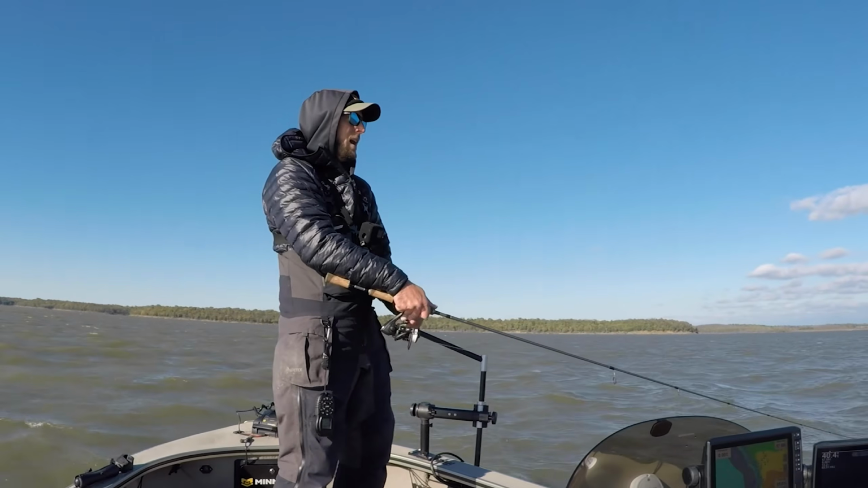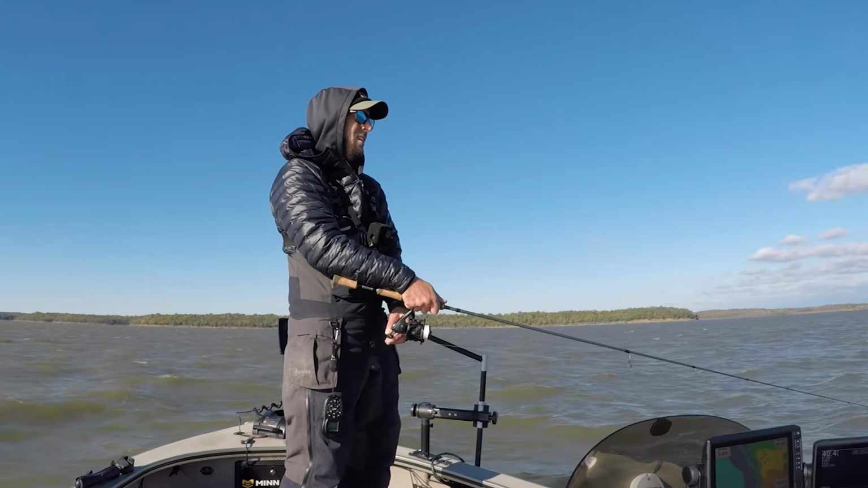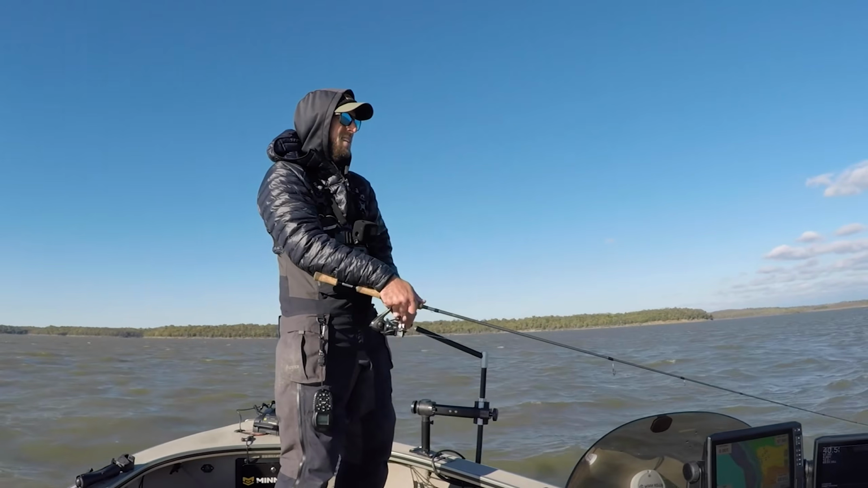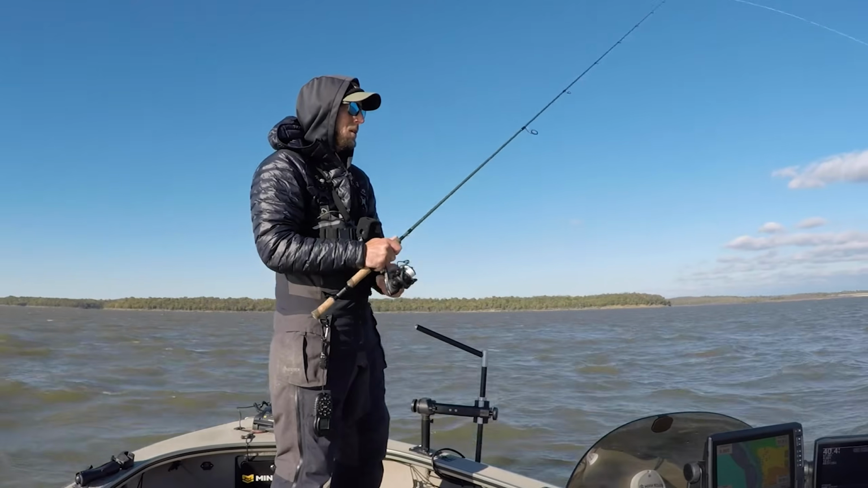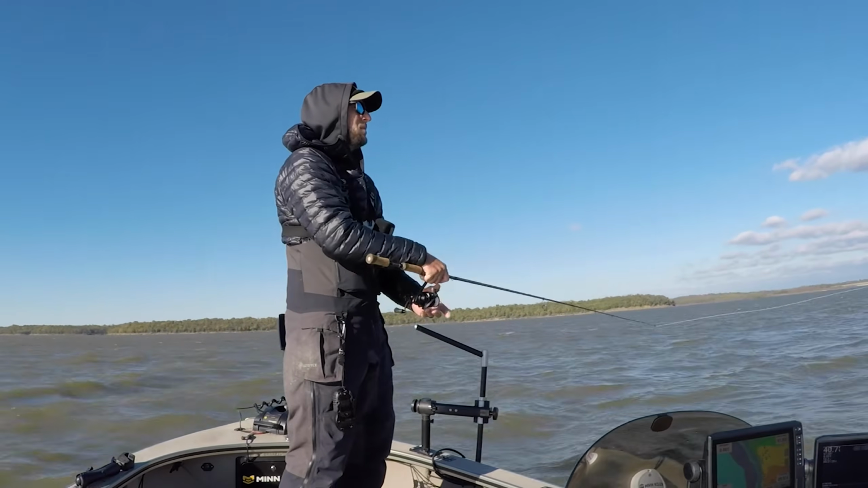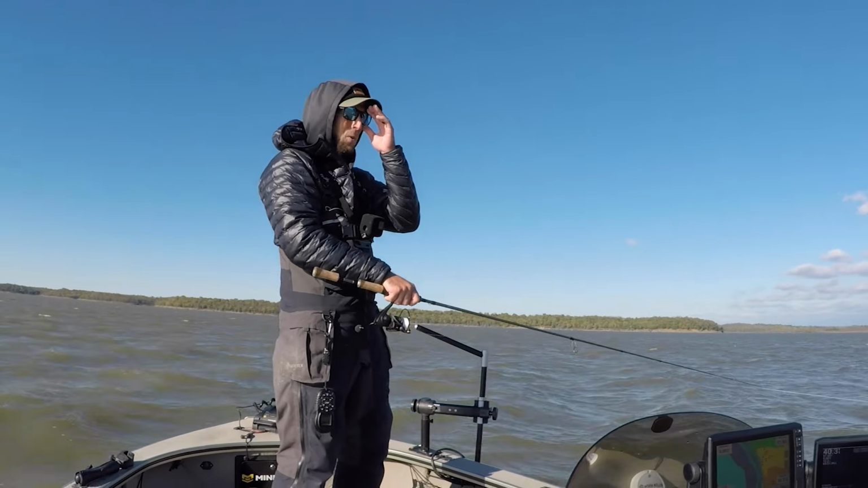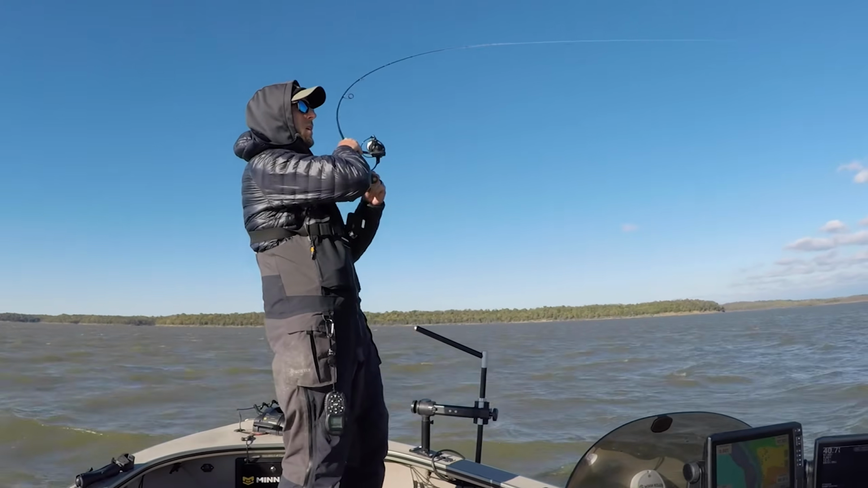Might be a little bit light for this kind of diagonal cast that we're making here. But the thing with the 1/2 ounce swim bait heads that I use, the squadron heads, that hook is so much bigger. And with a 2 3/4 inch bait, it takes away a lot of the action in the tail. So you kind of have to size your hooks accordingly. I suppose it wouldn't be the worst thing in the world to size up to like a 3.5 inch. Oh, that one hit it on the fall.